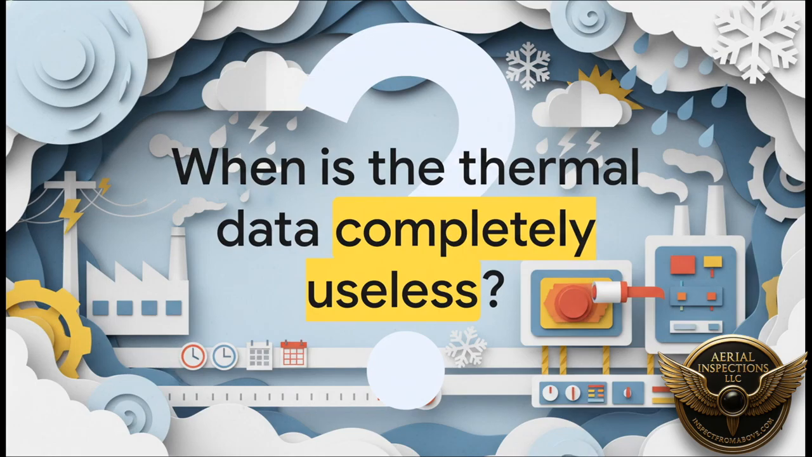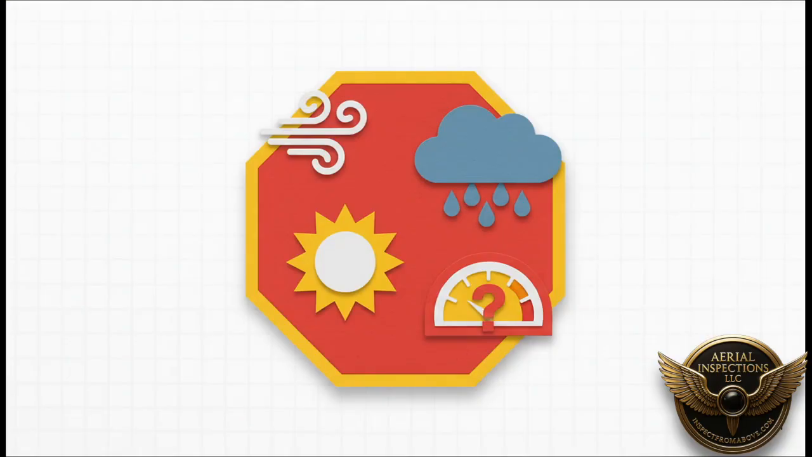So knowing all that, when is the data just completely useless? What are the absolute deal breakers? The things that should make you and your inspector look at each other and say, nope, not today, we have to reschedule. Here they are. These are the big red flags.